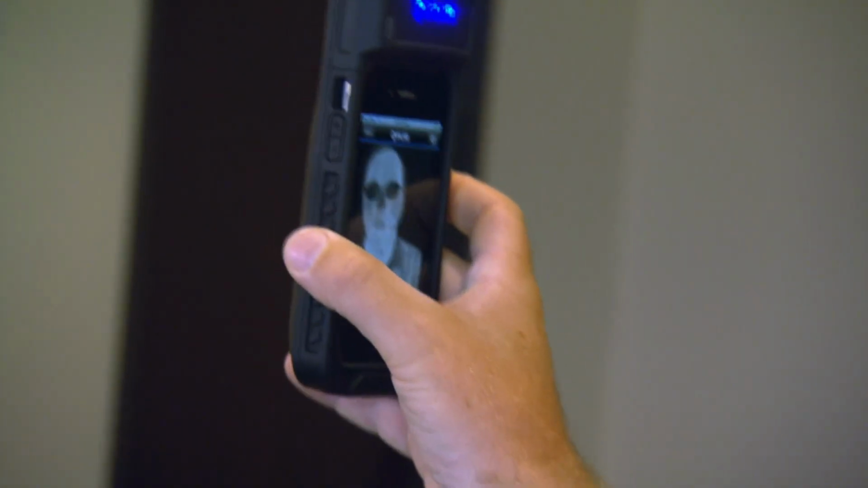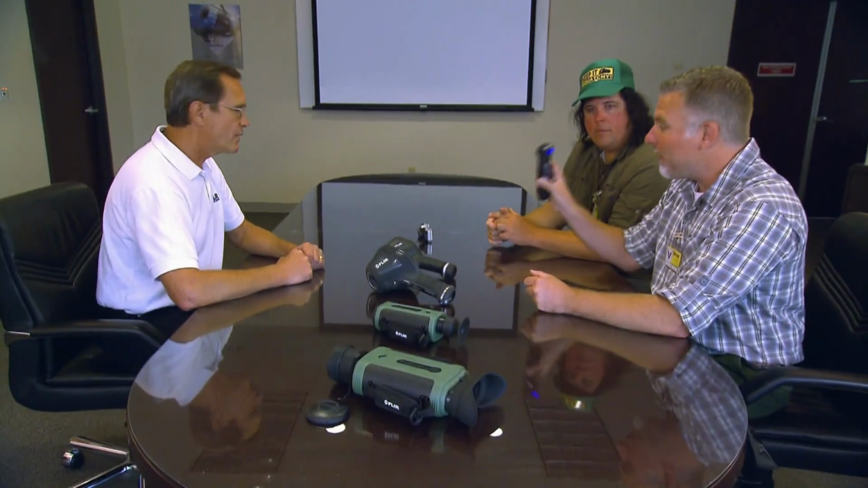Oh, look at that. Statistically speaking, there are way more people out there camping at random than there are actually people looking for Bigfoots. And the more people that have something like this attached to their phone, well, that's gonna help us a lot. Yeah, your technology will actually empower the citizen scientist.